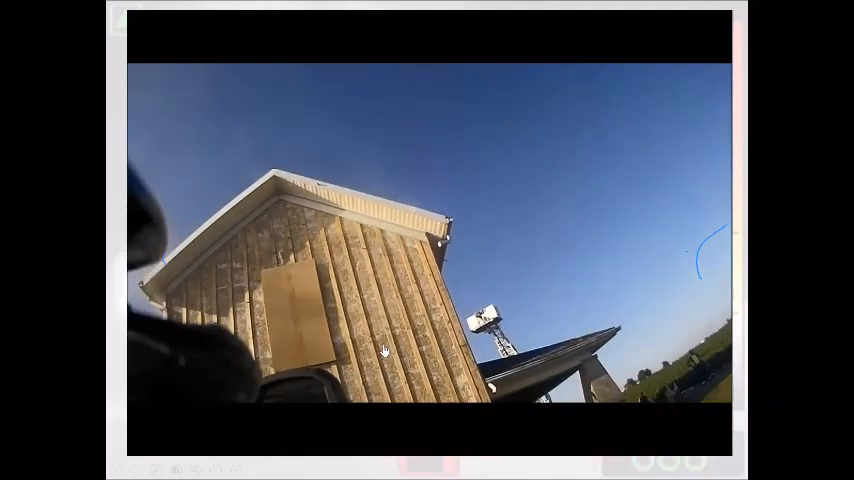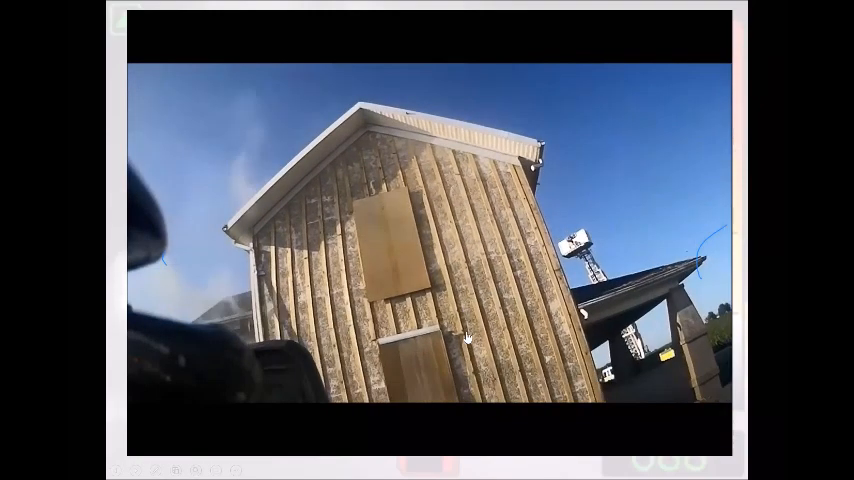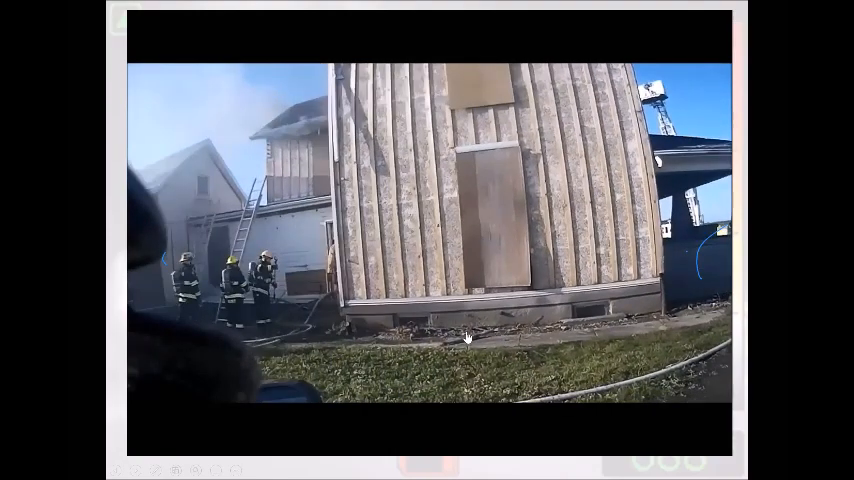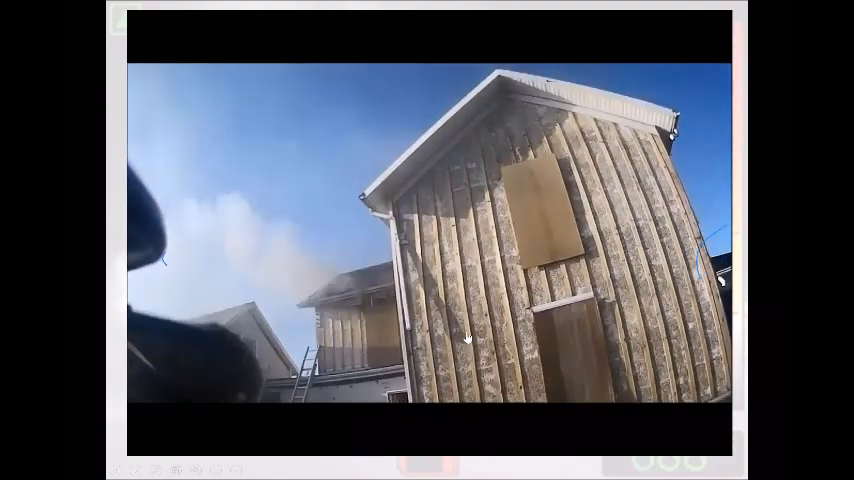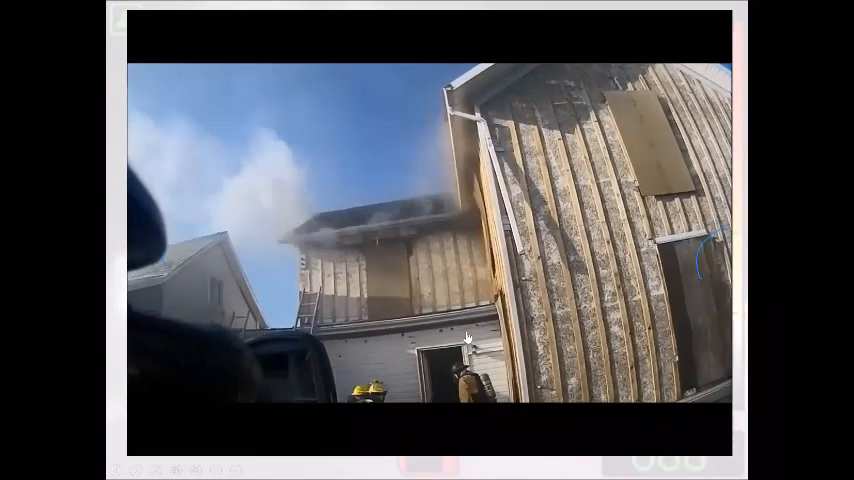360 size up. Looking at this building here, this was an old farmhouse in the middle of a cornfield. We did a training burn in it. Balloon frame construction. Remember, balloon frame, it's open from the basement to the attic space. Windows are in line, all that stuff. If you have a fire, the fire is everywhere. So doing our 360 size up, we're walking around. We can see it with our human eye. We're going to take the thermal eye and overlap these things to make a tactical decision.